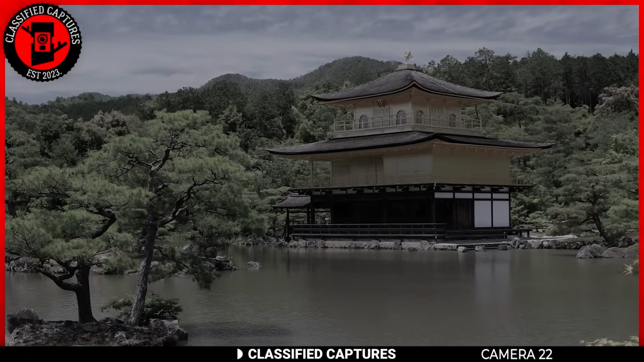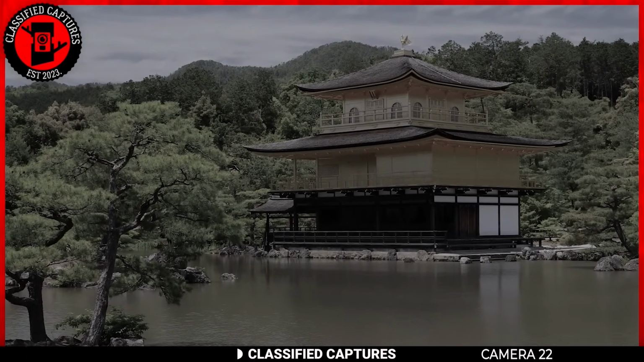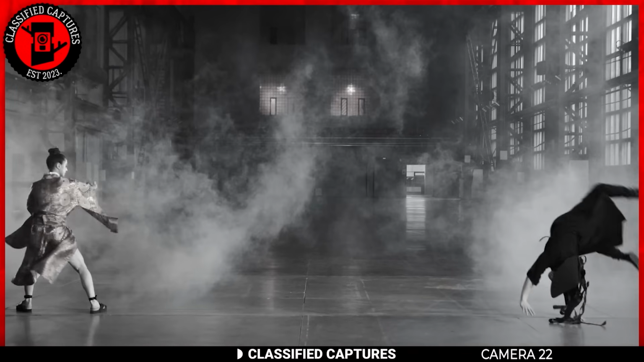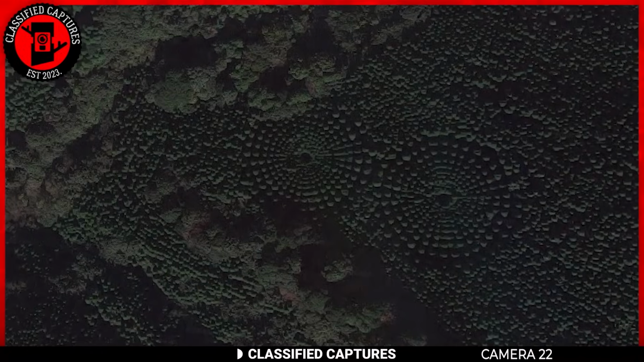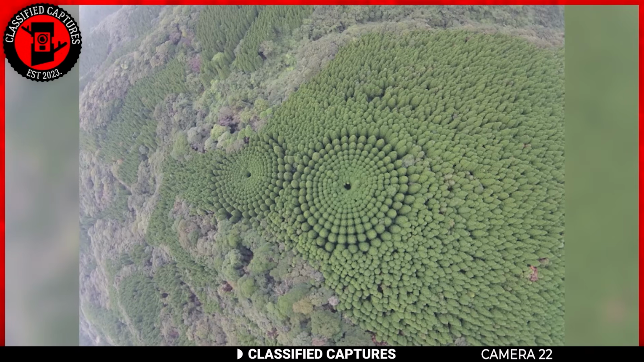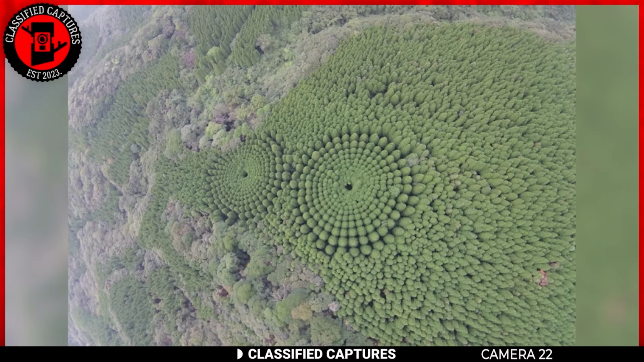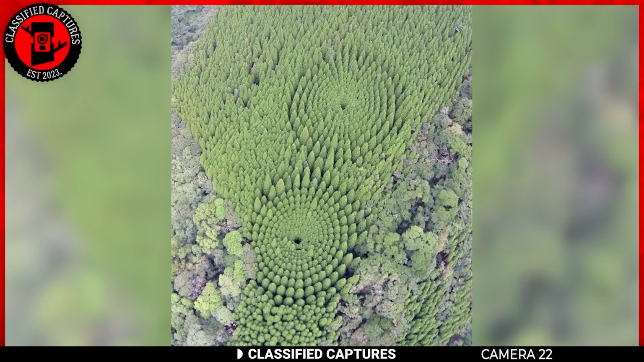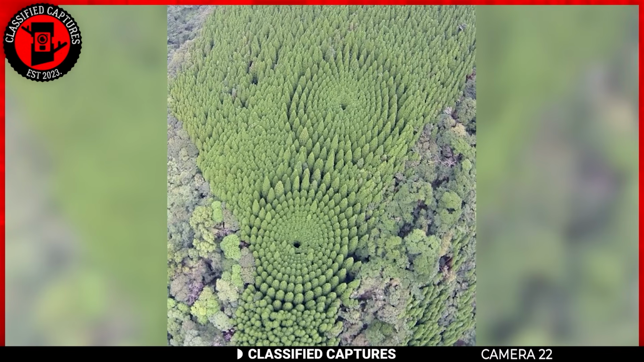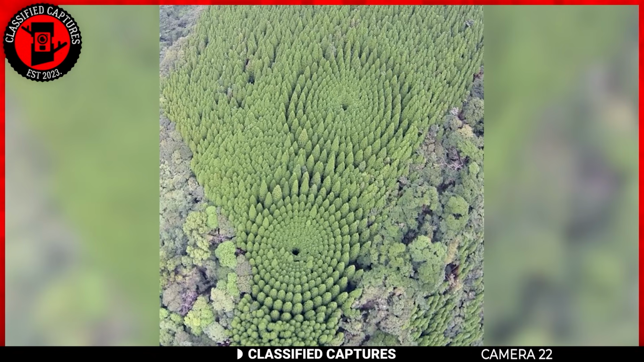Our next capture sends us all the way to Japan. And no, it's not about shinigamis or ninjas or anything of that sort. Instead, it's about crop circles. Bet you didn't expect that, but what comes to mind when you see these crop circles? Aliens, right? With all the alien buzz going on around, when I saw the capture, I automatically assumed that they were left there by aliens, but turns out there's actually a logical explanation.